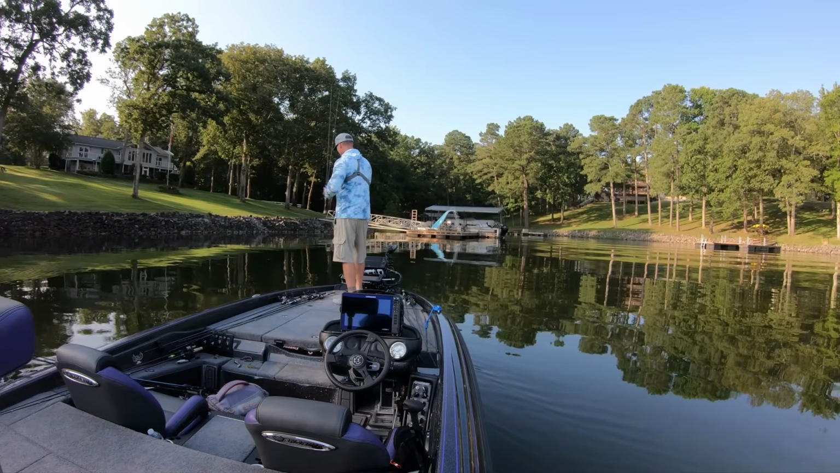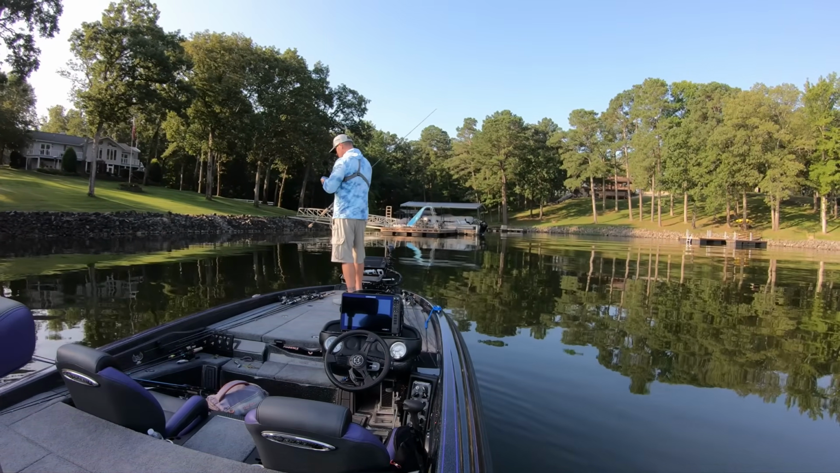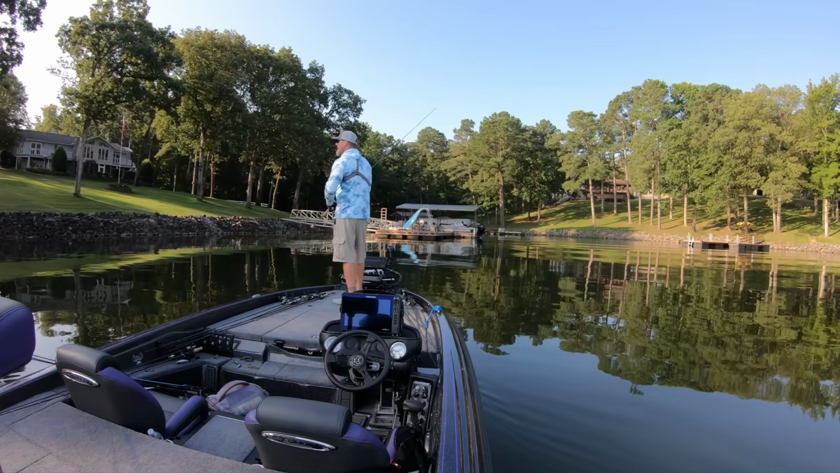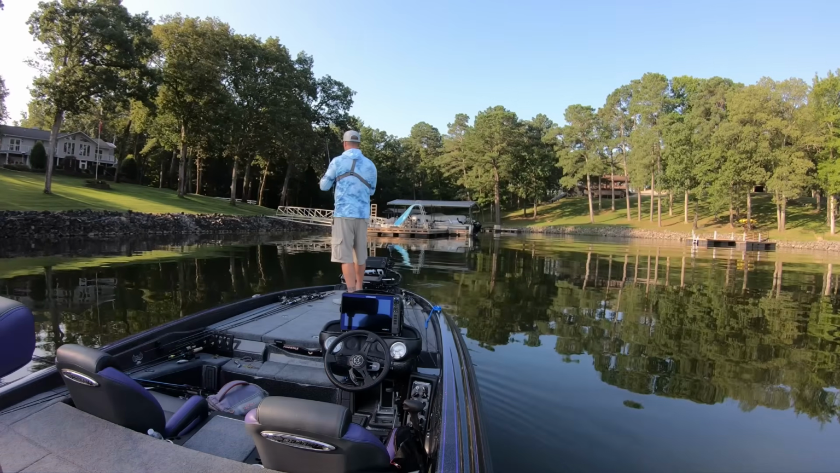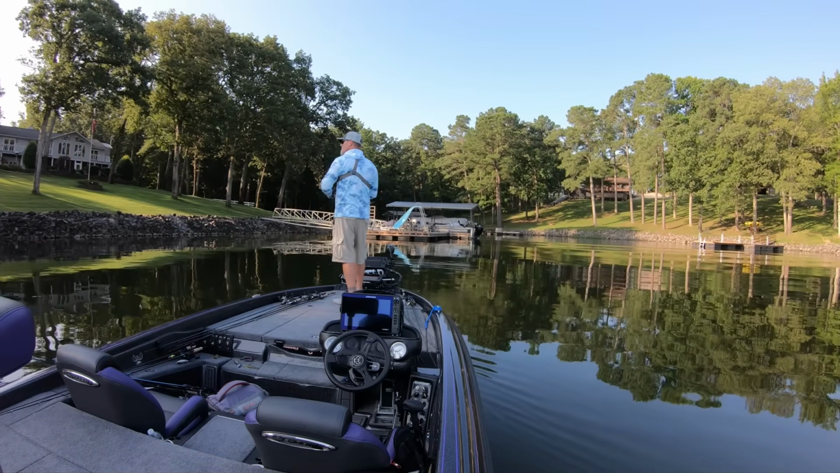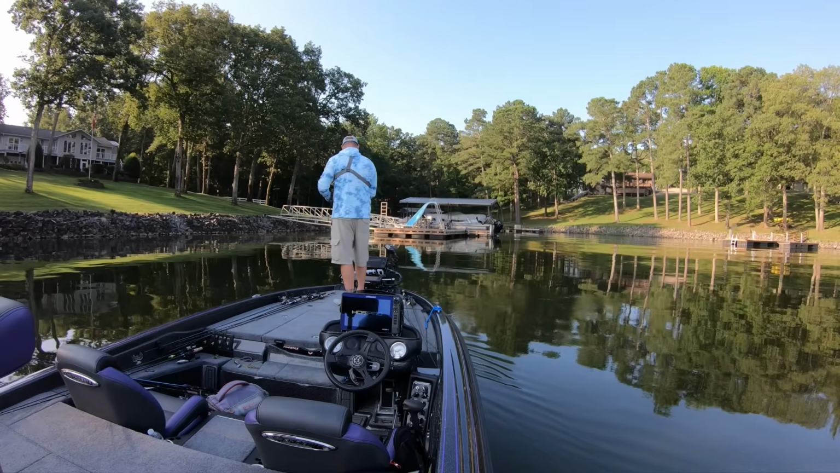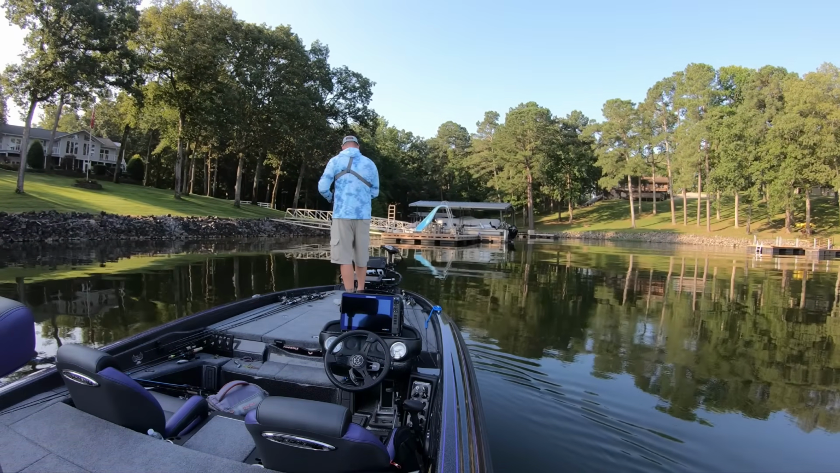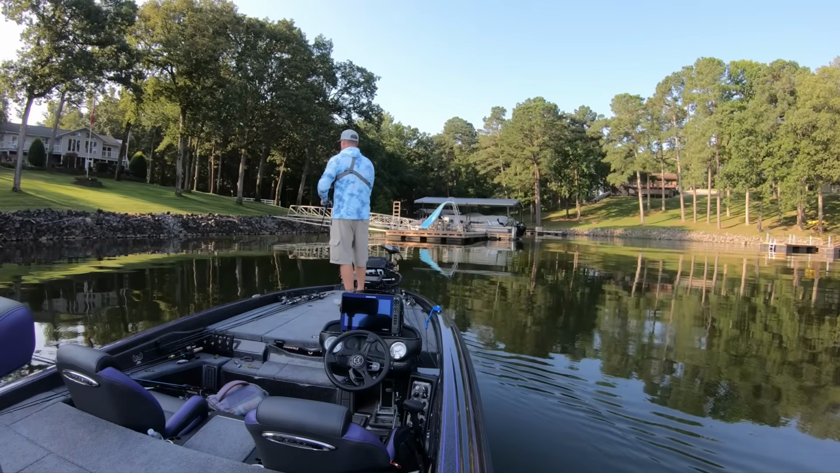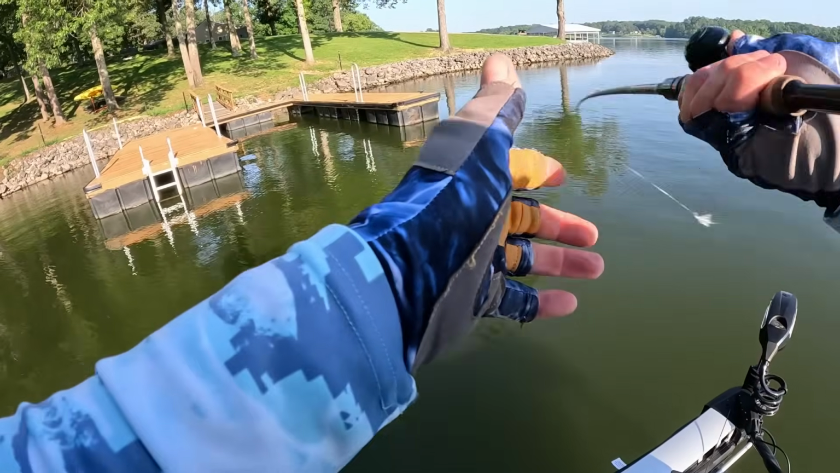Morning. Morning. How are you? Any luck? I caught one. I'm just getting started though. Taking advantage of the shade. There's a piece of a log about where you hit. Probably 8 or 9 foot long. Okay. Appreciate it. I'm pretty good at catching logs.